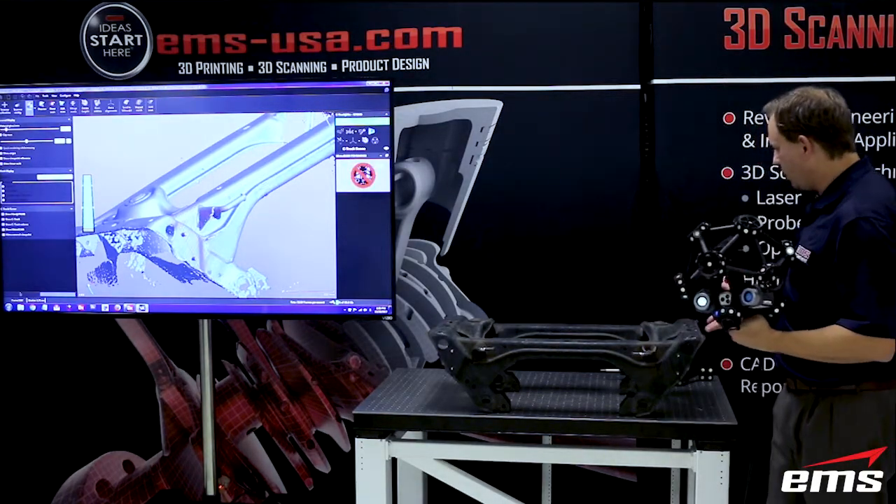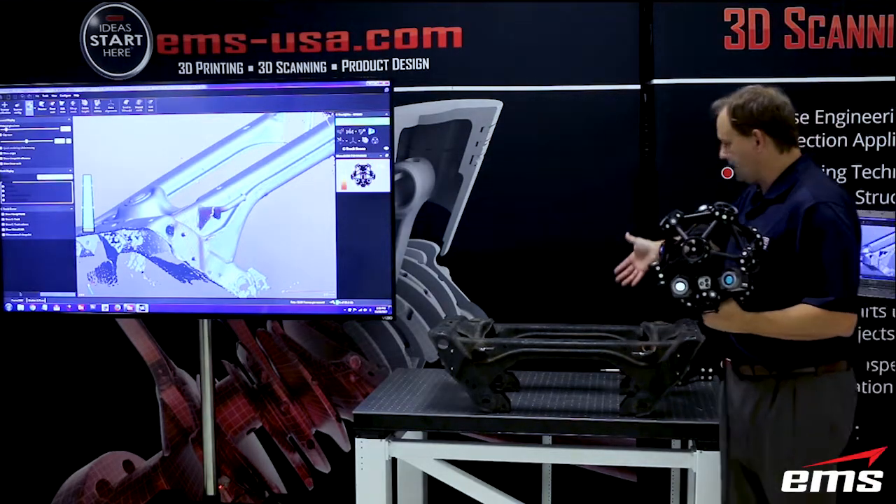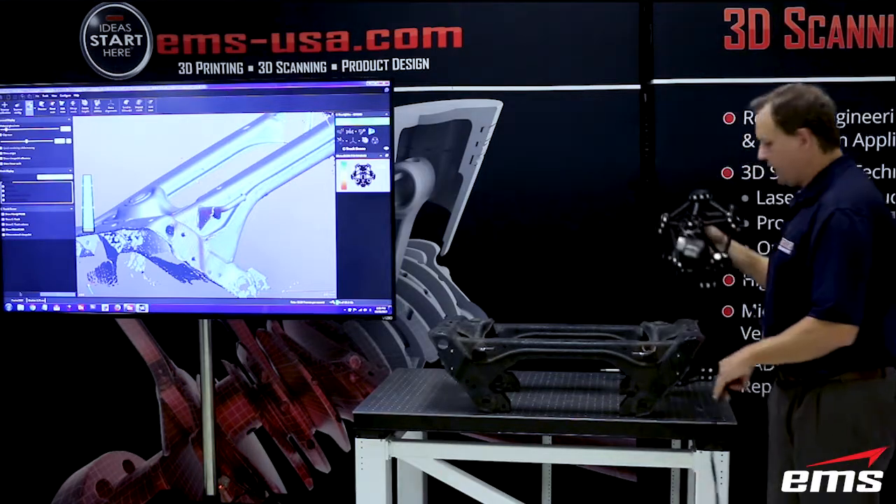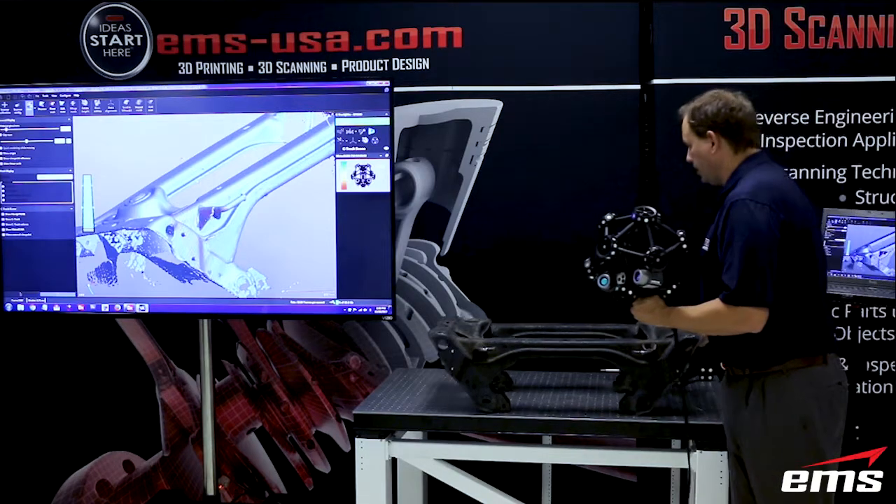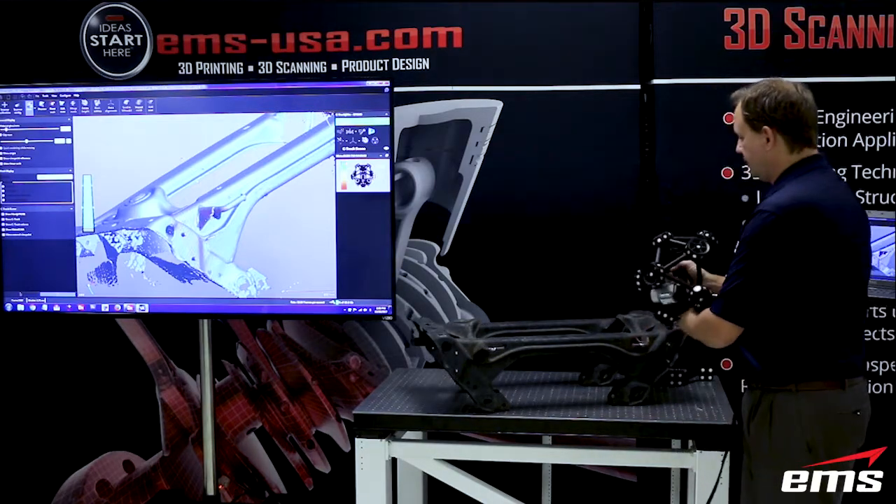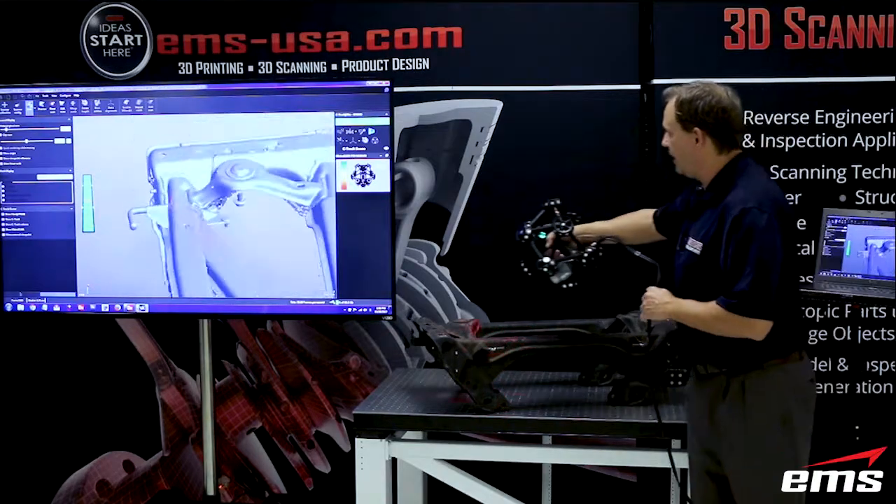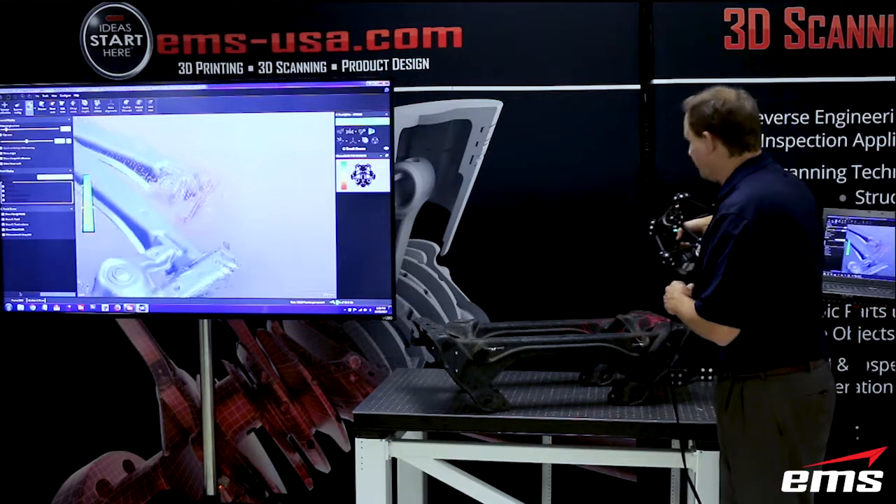If you look at this part, I can't get underneath of it, and I can't get all of the back. I mean, yes, I can come back here and reach around, but I can't get all of it. Okay, and if I were to move this part and then continue scanning, you're going to see what's happened, right? Now the data is not lined up anymore. We've lost the relationship.